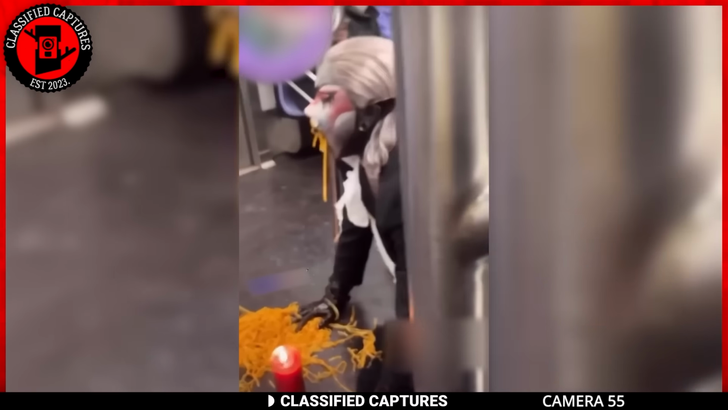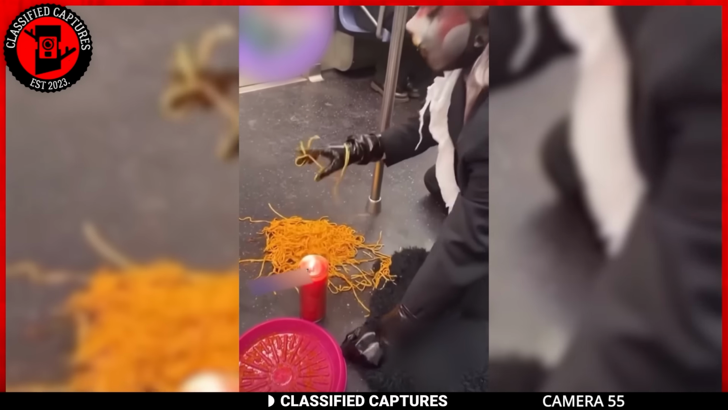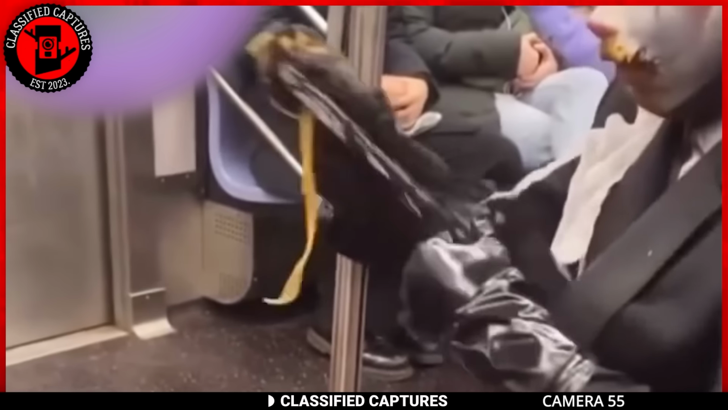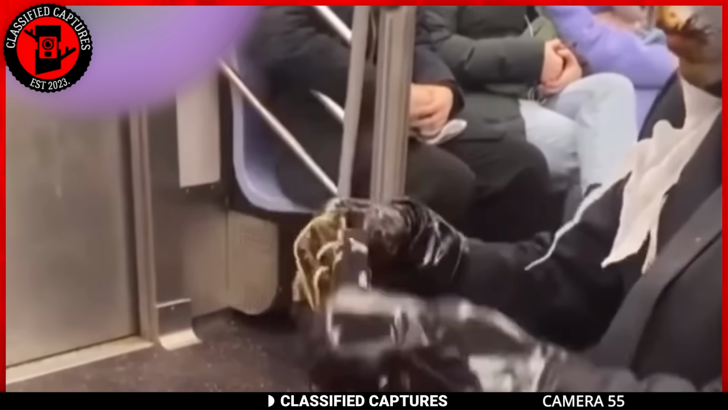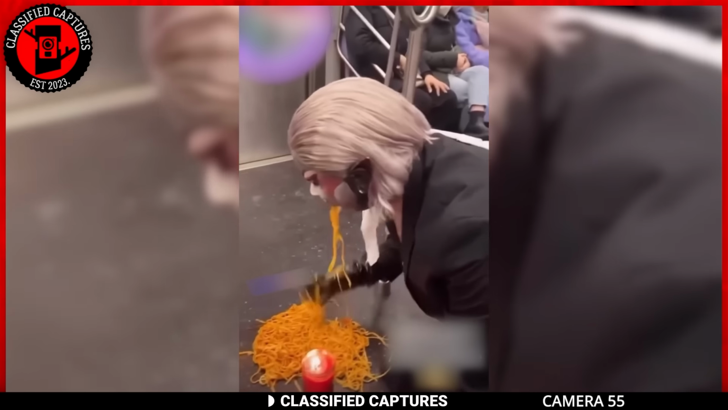This footage was taken on a train. In the footage, we see a person in a costume and heavy makeup eating spaghetti on the floor. I mean, this is a train, and I don't even want to get started on how unsanitary that is. But what is wrong with this person? Could it be that he needs help psychologically, or is he just doing this for attention? Any New Yorker with an answer?